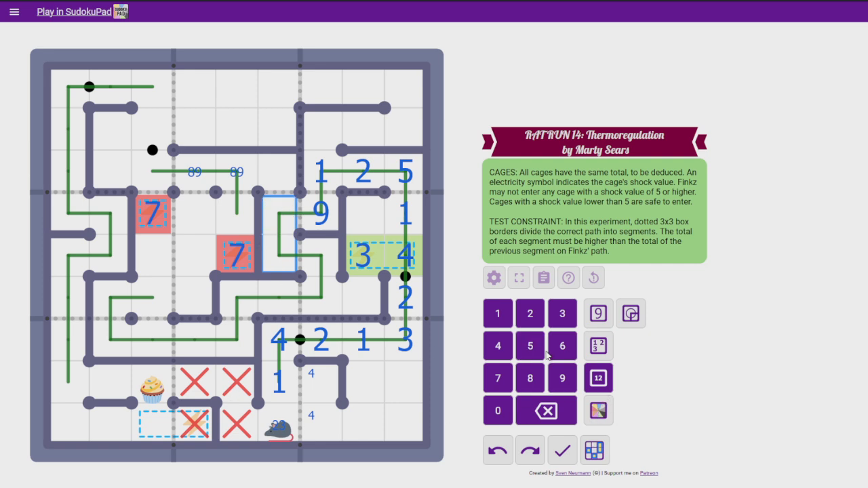So these 2 cells add up to 10. They're not 1, 9. It could be 2, 8. Or 3, 7. They can't be 3, 7, because 3 and 7 are taking that row. So they are 2, 8. These have to add up to 11. They can't be 2, 9. They can't be 3, 8, because that's 3. They cannot be 4, 7, because that's 4. So they are 5 and 6. Which means these 2 are 7 and 8. Oh, and there we go. That's an 8, that's a 7, that's a 2, that's an 8.